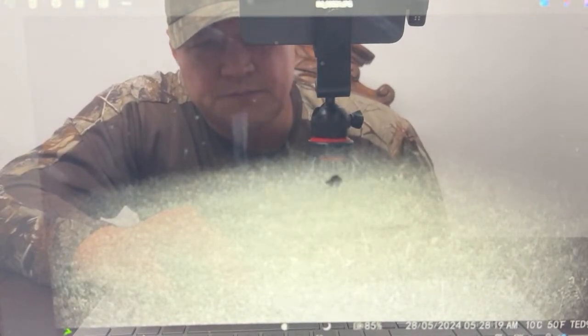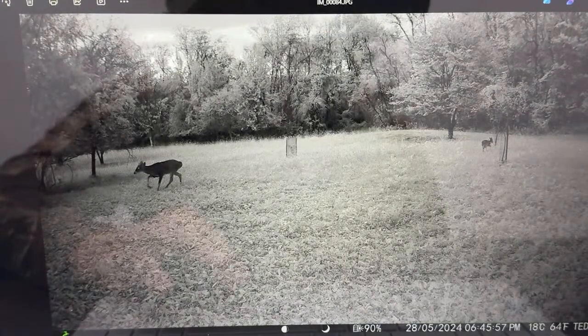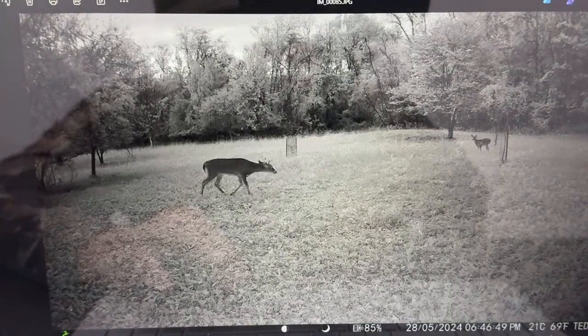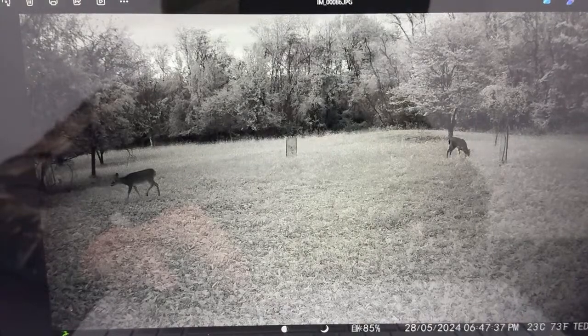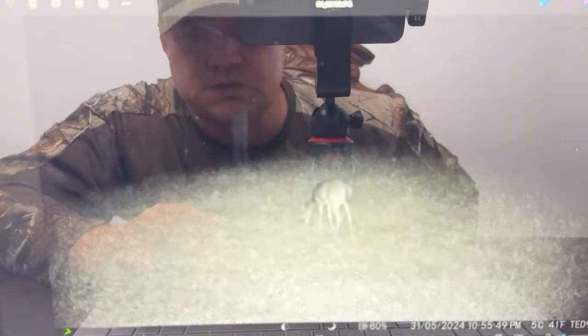And we're going down there. There's the 8 point there, fighting. That's a cool picture. There's another little buck there. A lot of small bucks down there this year, guys, which tells us that that's a good crop for next year. But there's all the bucks.